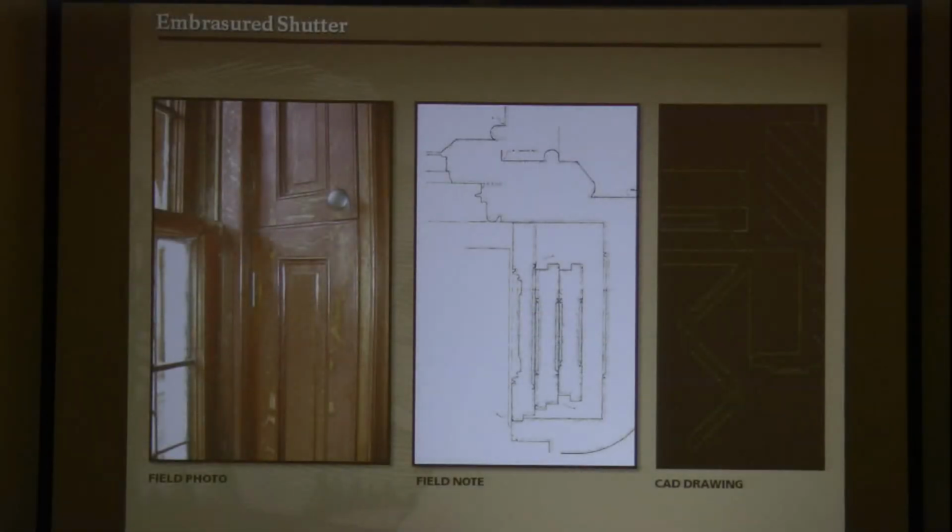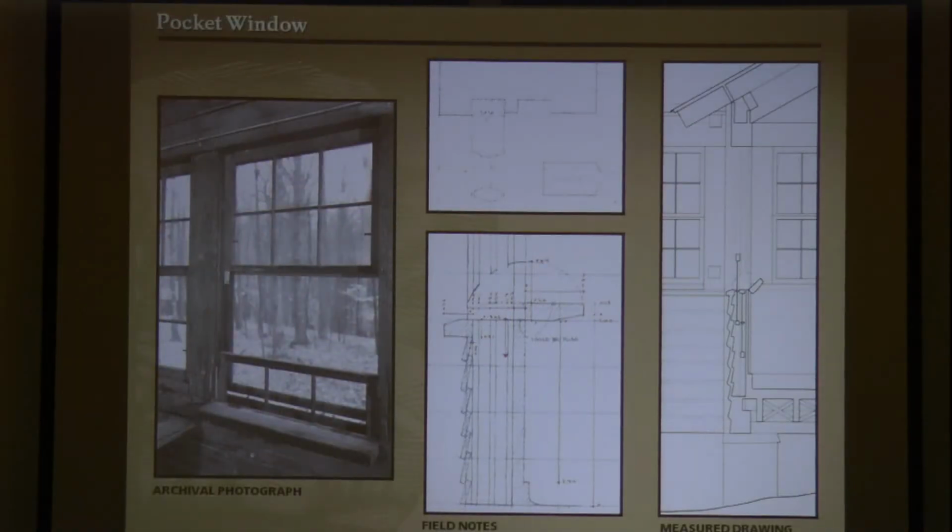And then we have details that would be, this is a window detail, but it would be far more difficult to do this one with the embrasured shutter detail. So you'd have to scan it opened and closed in some manner. And this detail at Prince William Forest Park, where the sill flips open and the sash is stored below. It's obviously the laser scanner isn't the best tool to document this.